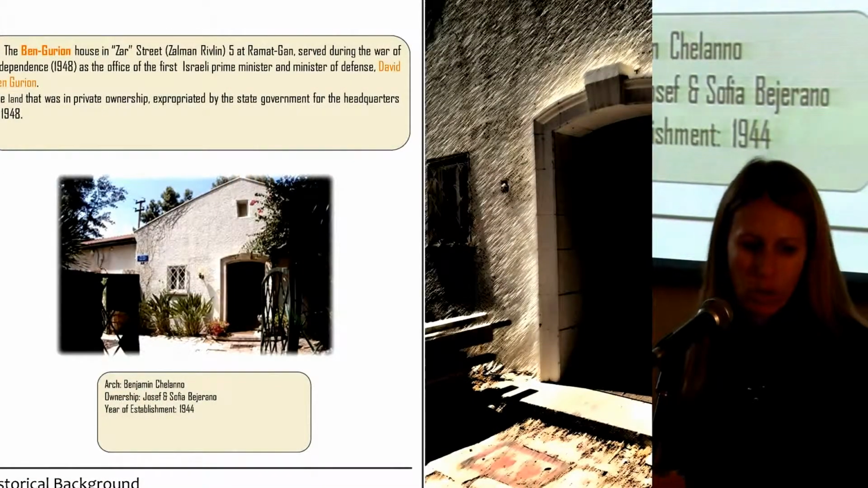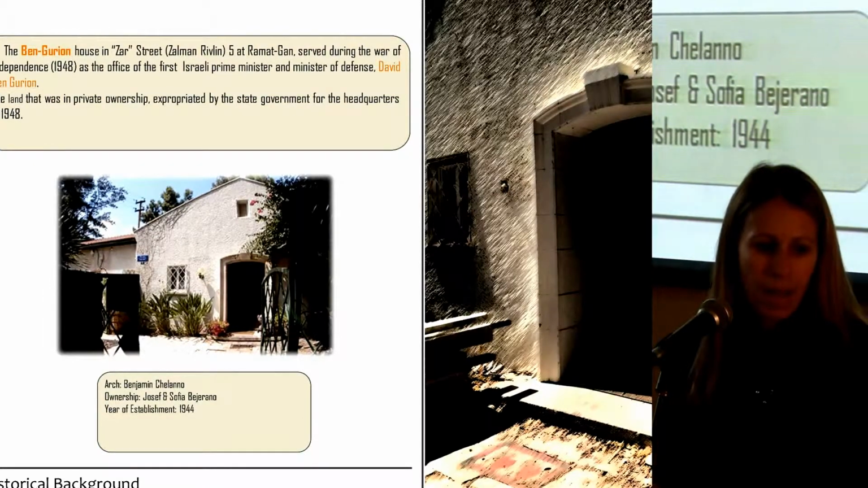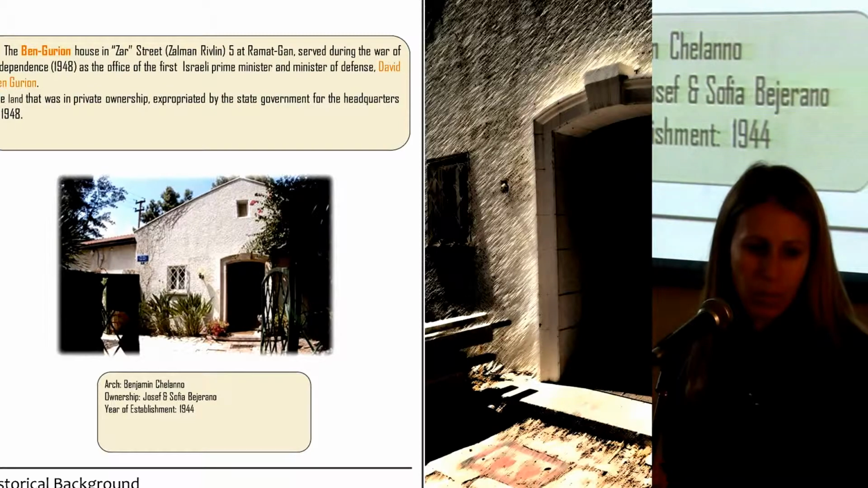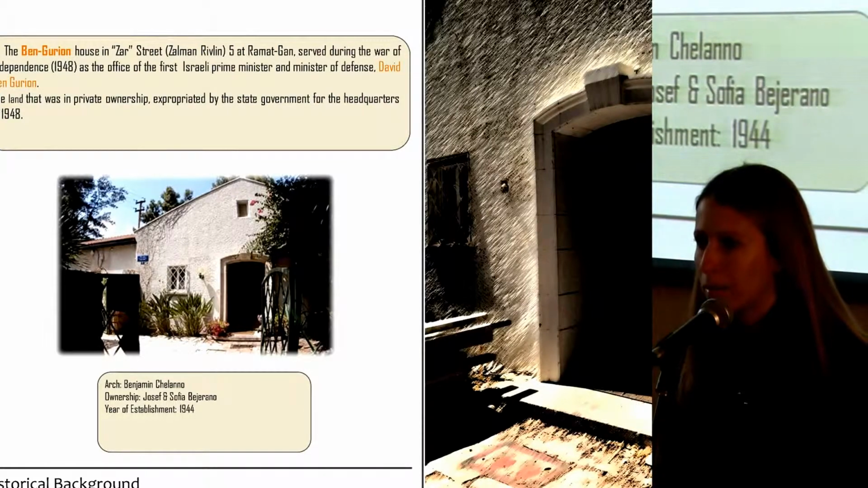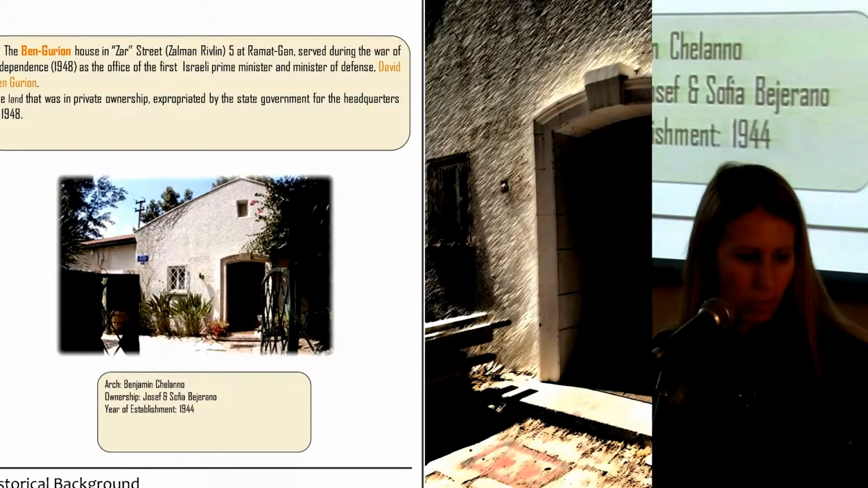The building in question is a single family residence in the area of Ramat Gan, which is adjacent to Tel Aviv. And the reason this building is an important cultural heritage site, it served as the primary residence and as the headquarters of David Ben-Gurion, who was the first Prime Minister of Israel during the War of Independence in 1948 and during the establishment of the State of Israel.